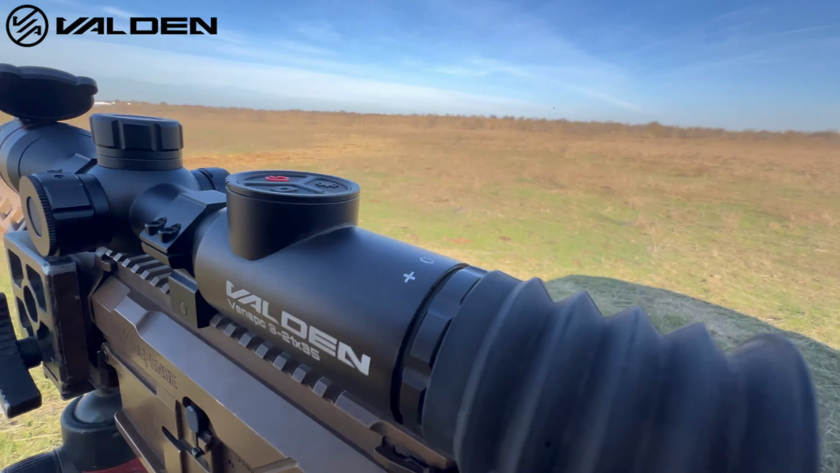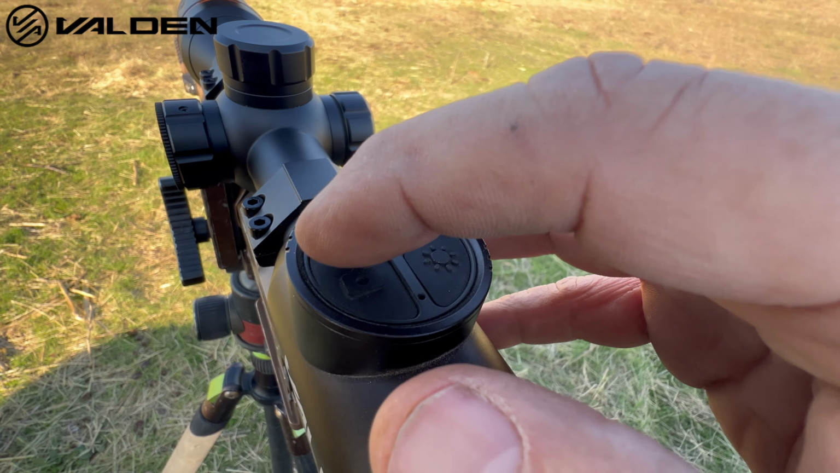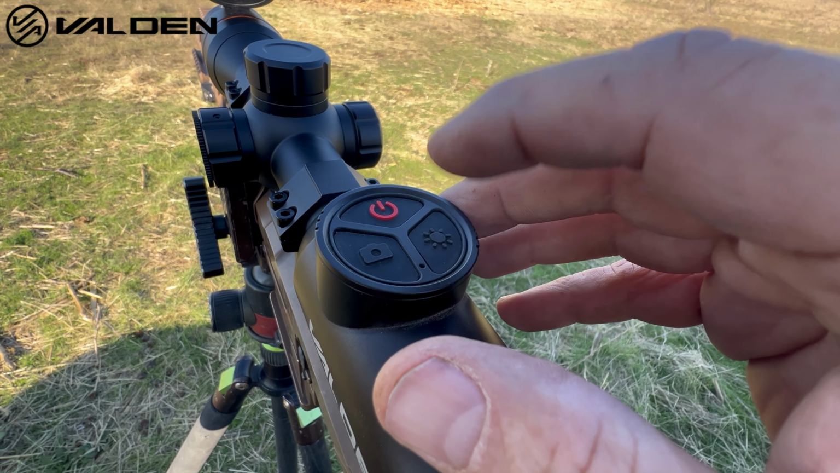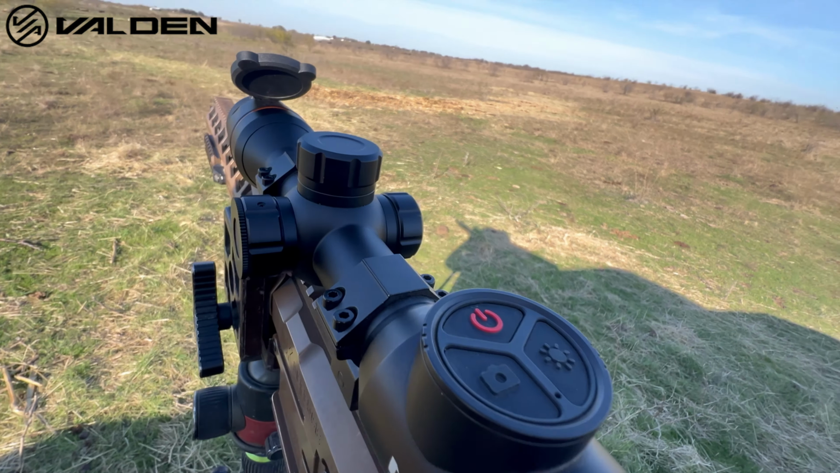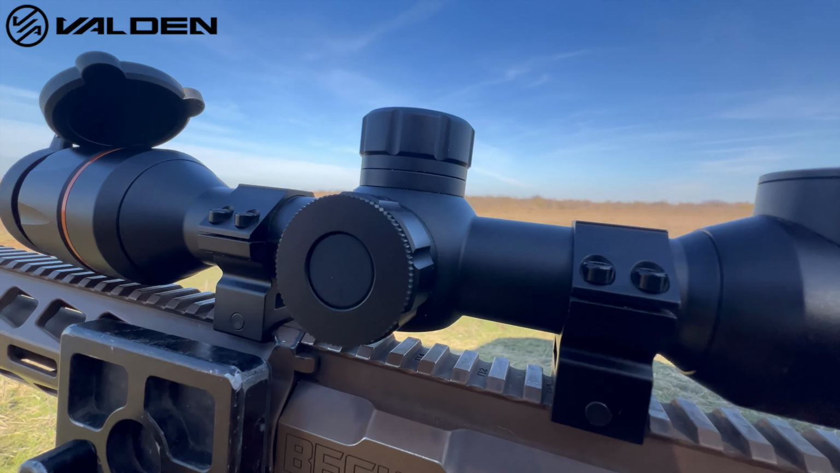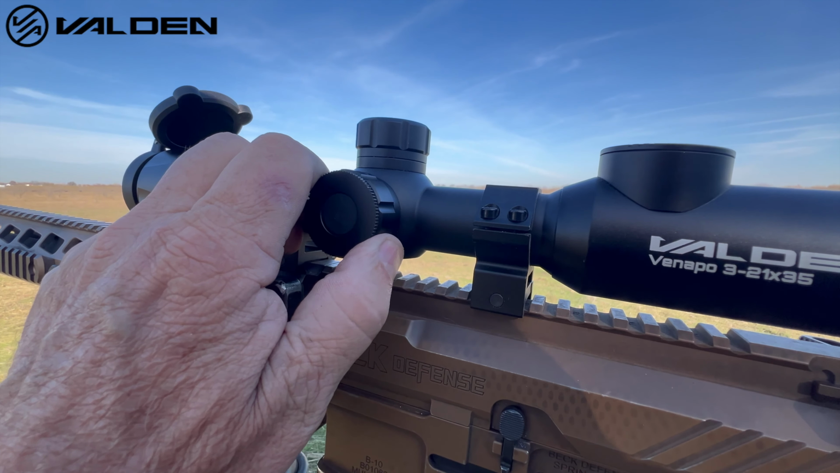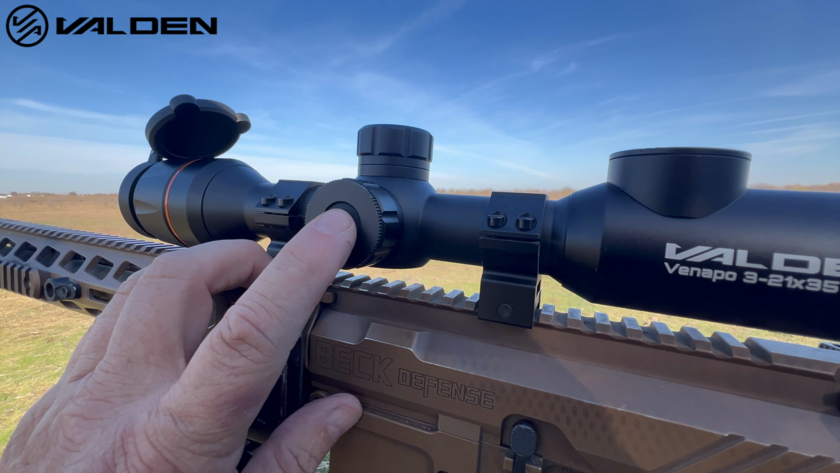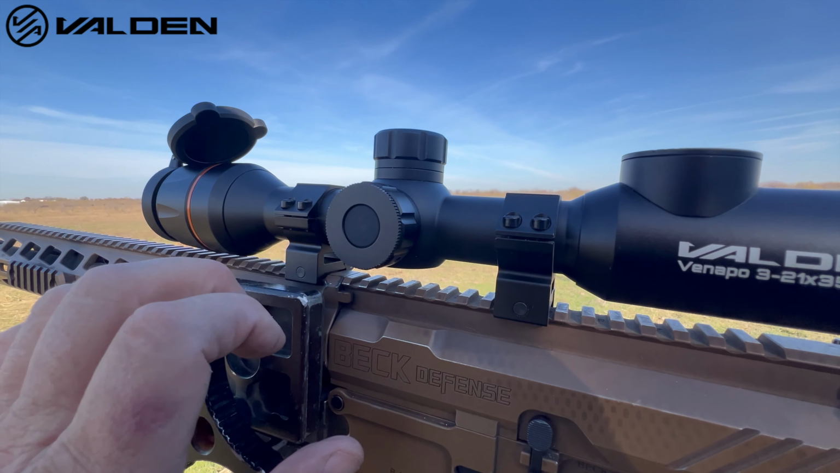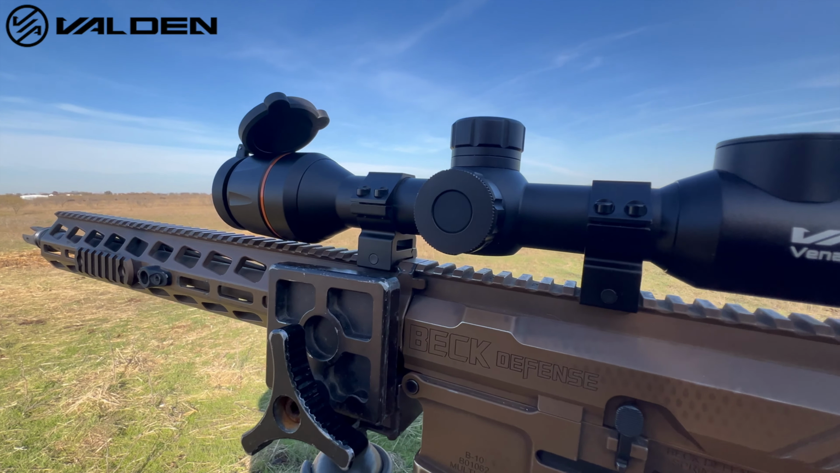It's got a really good operating system. Up here on top, you've got your power button plus your sleep. You've got your camera and video right here, and your different color palettes. You just click this and go through your color palettes. On the side over here, this is your zoom. If you want to zoom, you just turn that to zoom. If you short press the center button, it changes your zoom options, but if you long press it, you get into your menu and you can palette through.